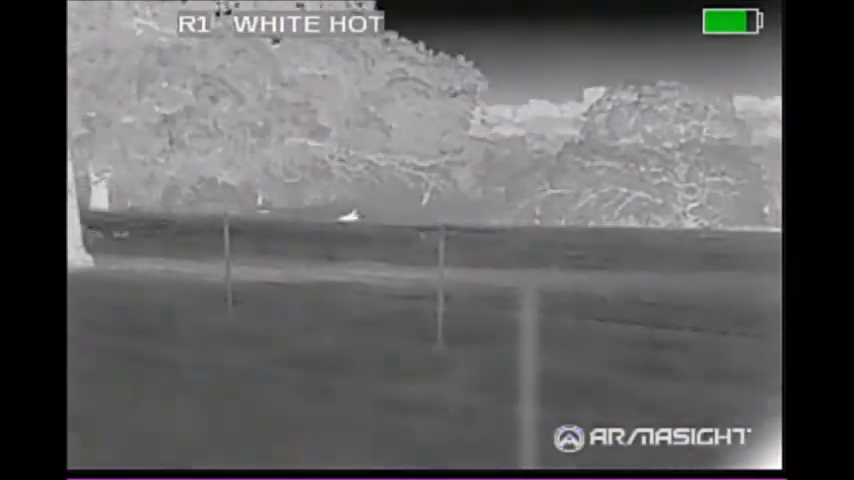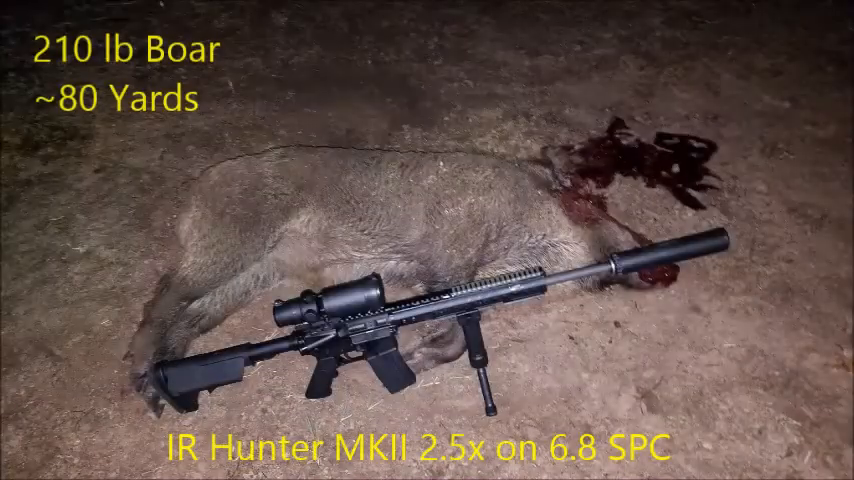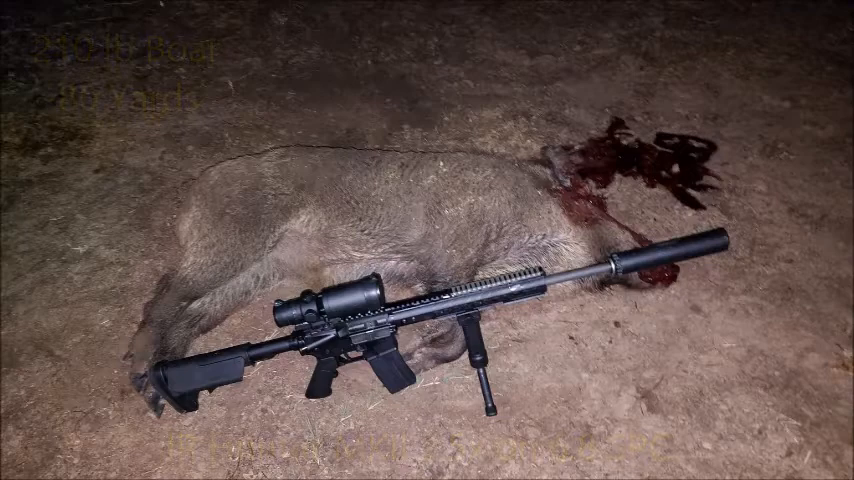Who's your daddy? Needless to say, he was quite excited. It turned out to be a nice 210-pound boar. The shot entered the neck and exited out of the head.